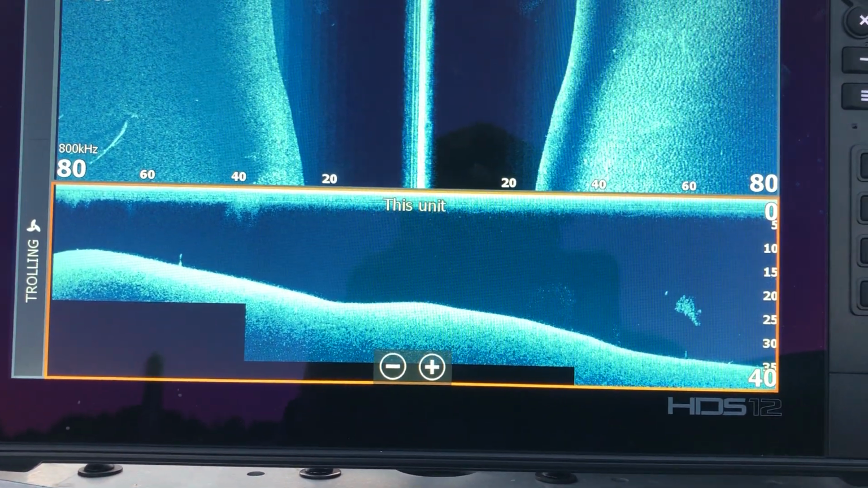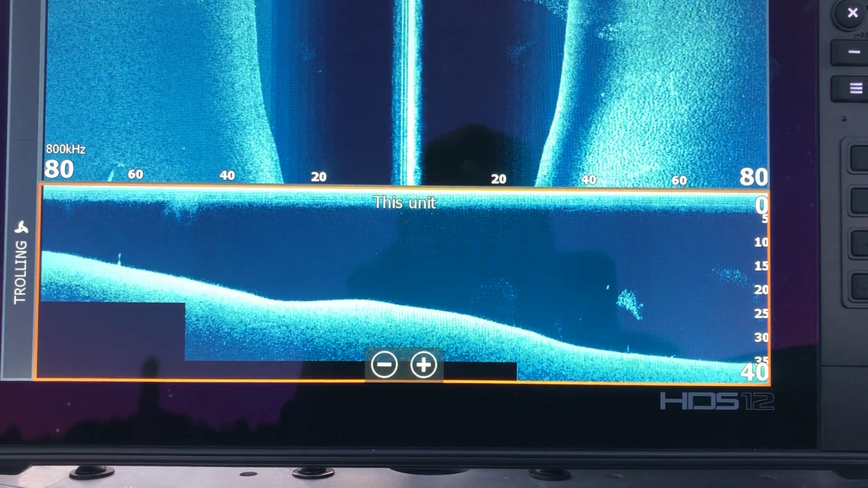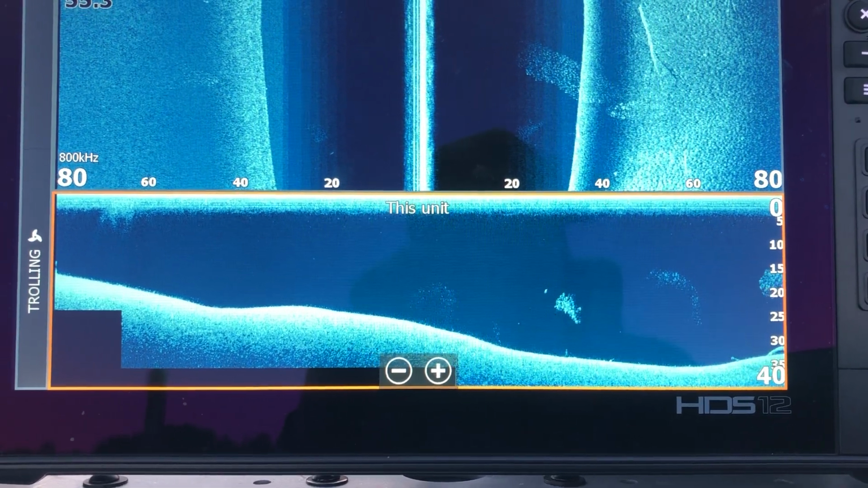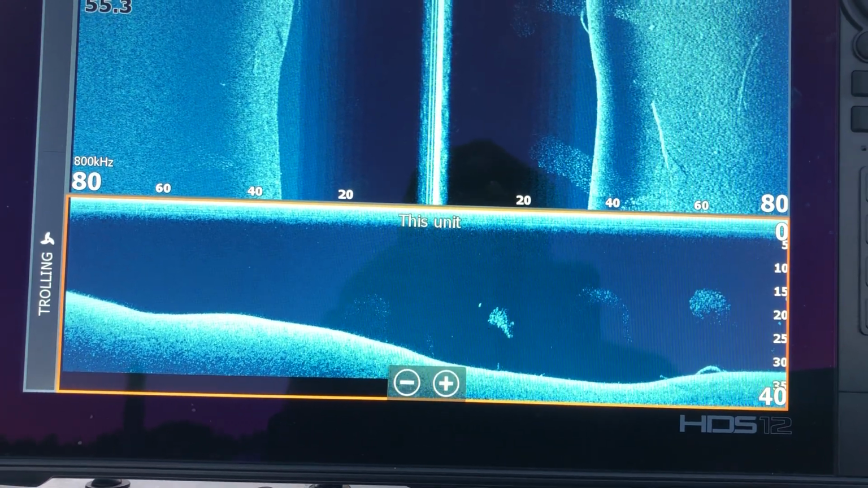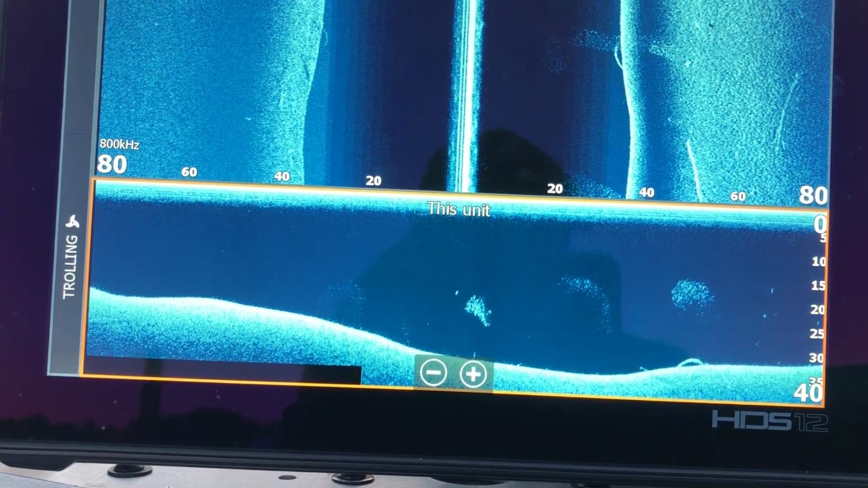I threw a chatterbait up there. I caught one, probably a little over 2, and then I was trolling out to go across to the other side of this drain, and I saw a little brush pile, so I turned around, flipped my drop shot over to it, and caught a probably big 2. He wasn't 3, but he was big 2. It was a solid fish.